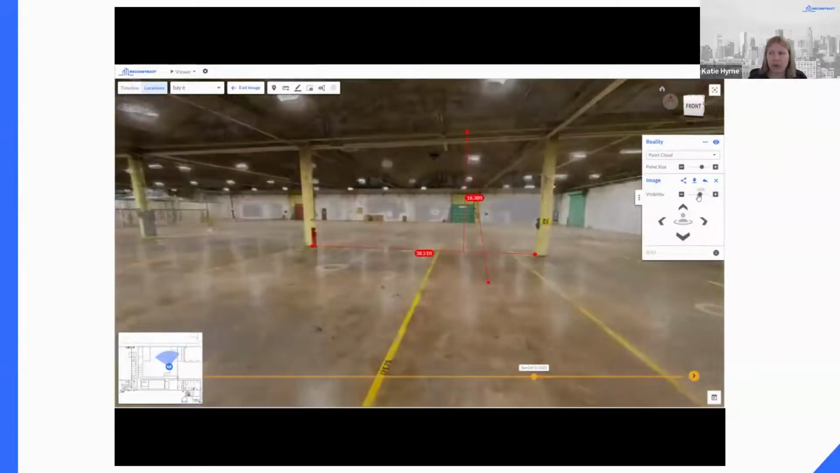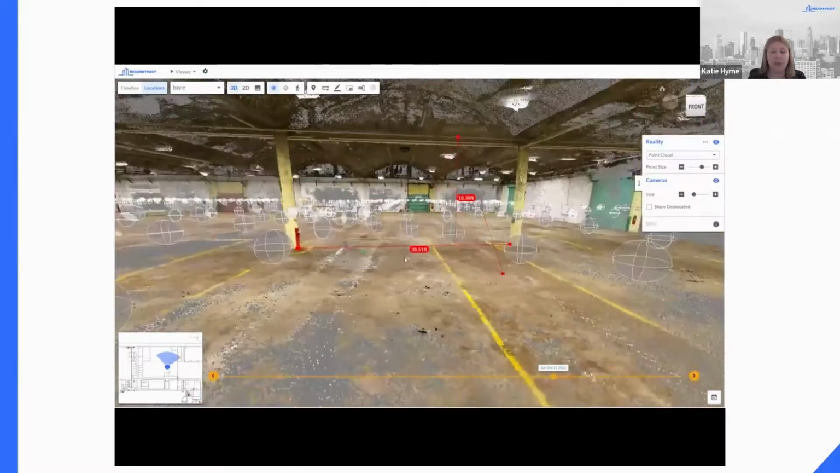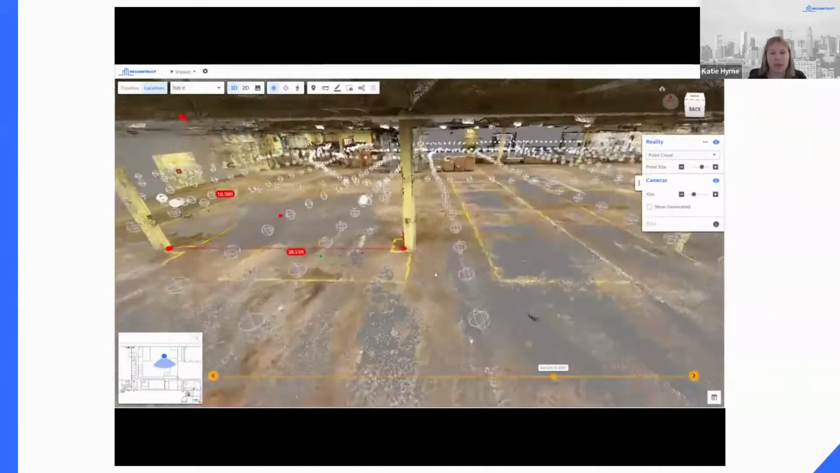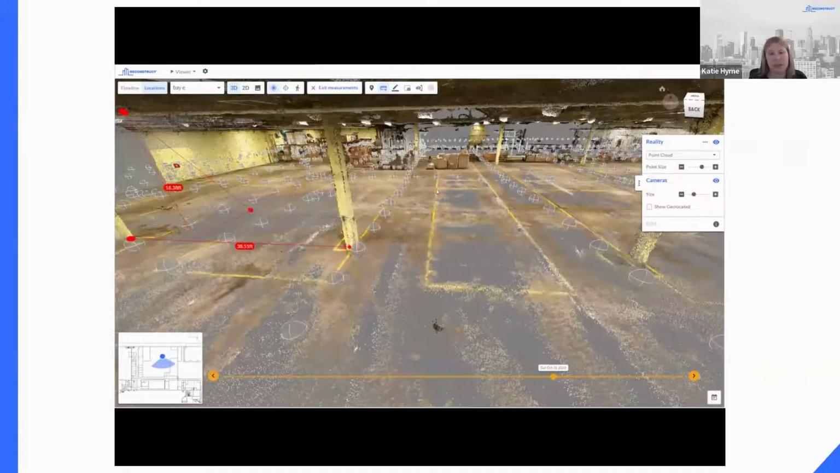And then we can move around within the facility to look at any different viewpoint, look where different beams are placed, and we can even measure the footprint area, like this particular landing pad.